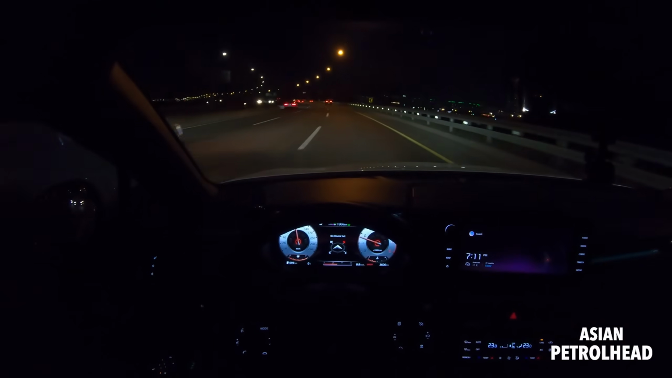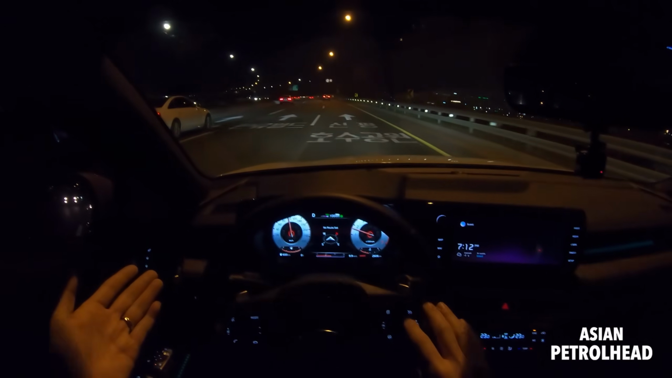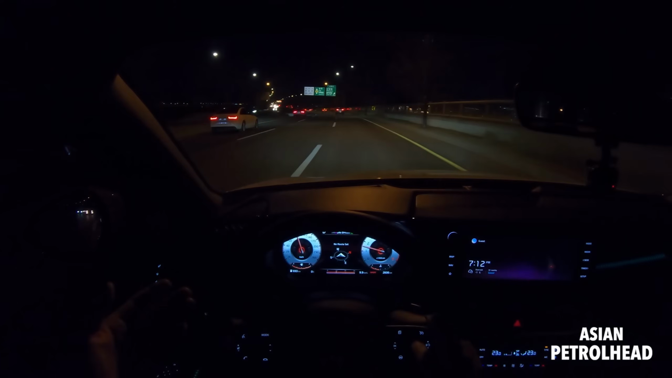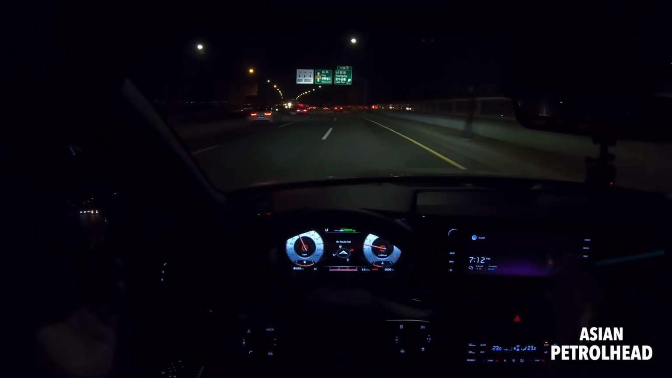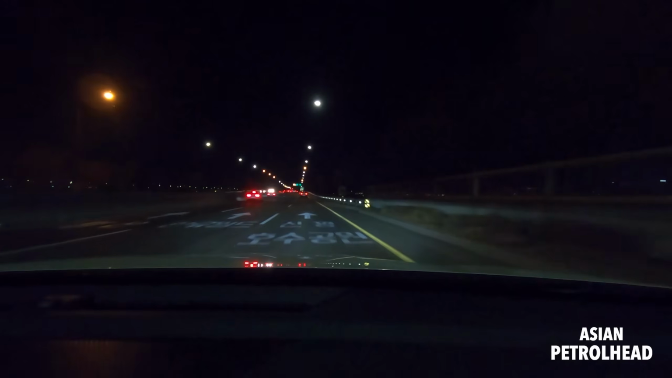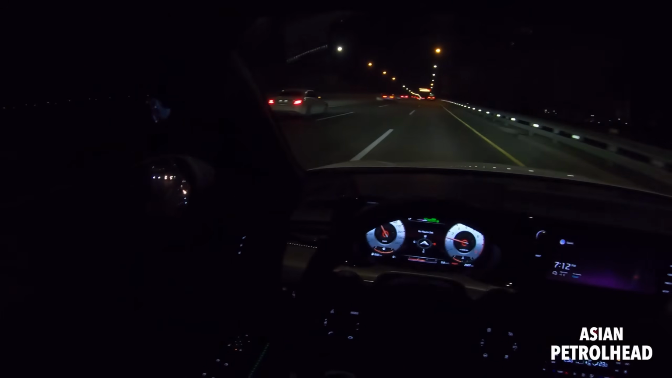Right now we have the lane keep assist with adaptive cruise control working together, and it's a very nice system. It's very stable and knows what it's doing. So I like the system.